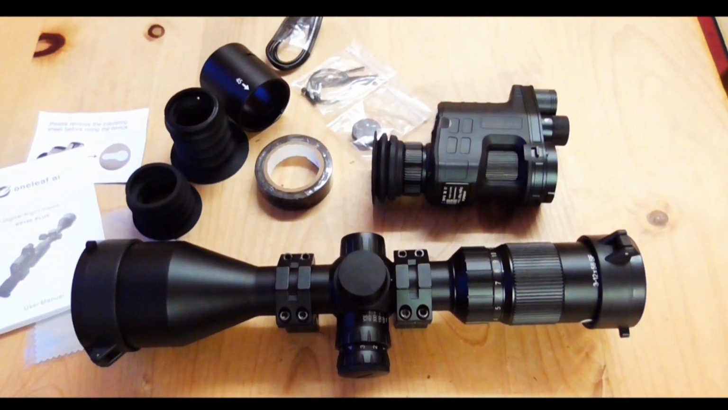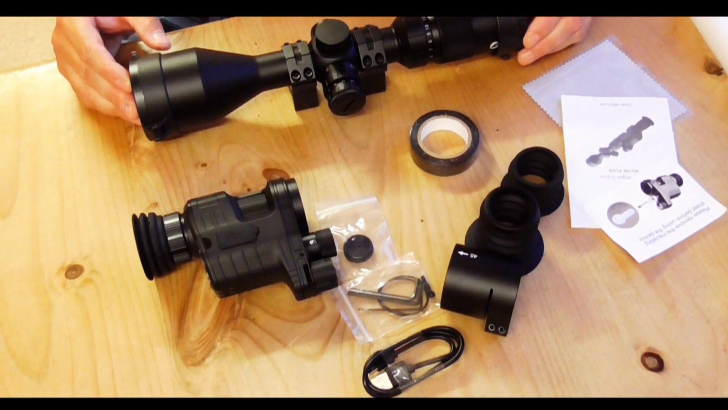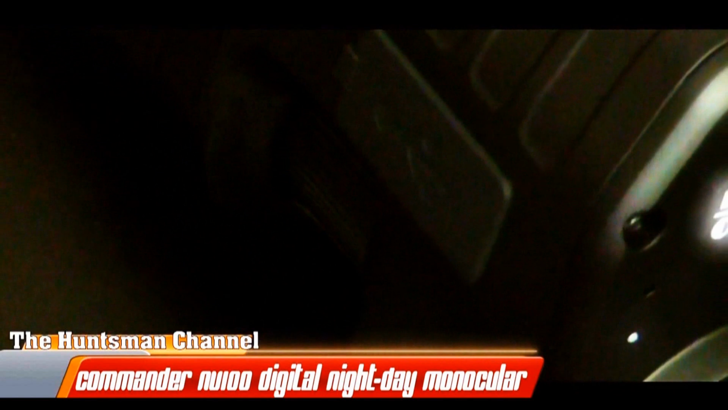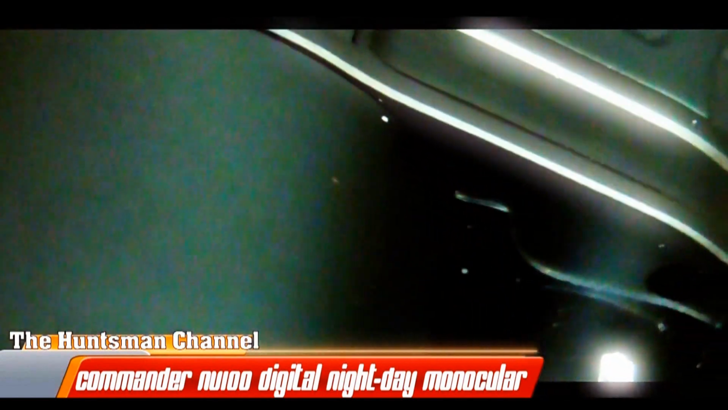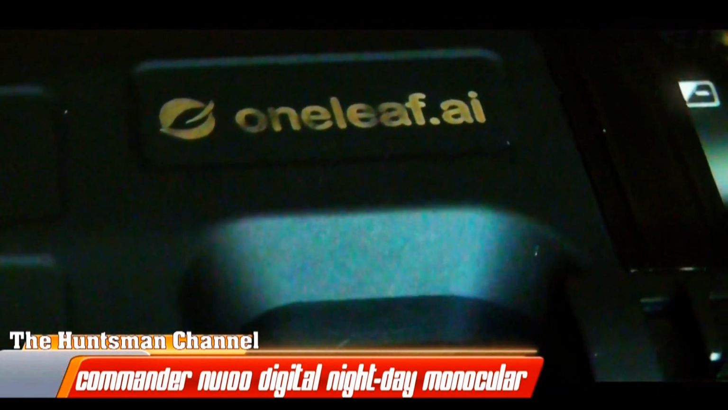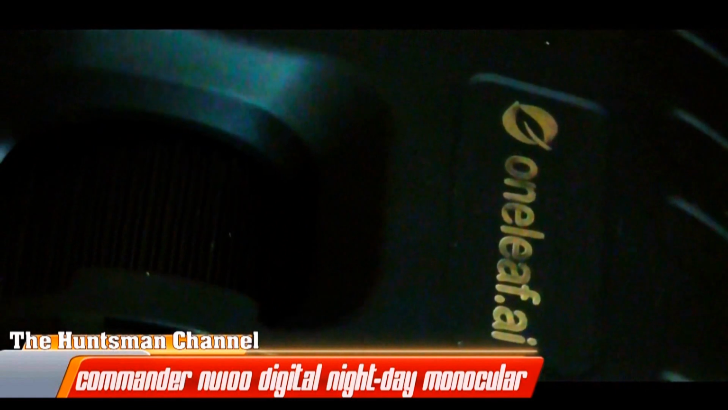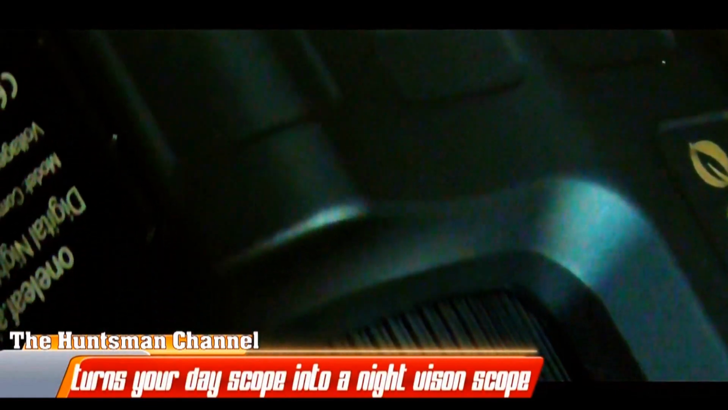Now before we go out into the field and have a play, I think it would only be fair to show selections of the review I did on the Commander NV100 a few years back. Kind of an abridged look, then look at the Rapidfire Plus as a whole. But for the full review of the Commander NV100, there will be a link below in the description box. Do take a look at that, a little more in depth than what you will see here.